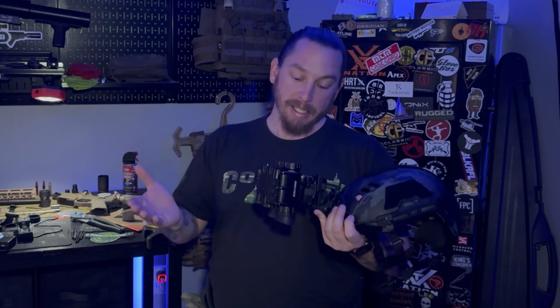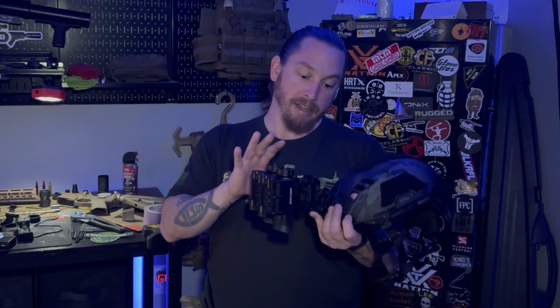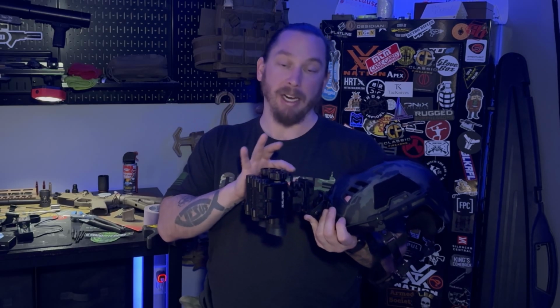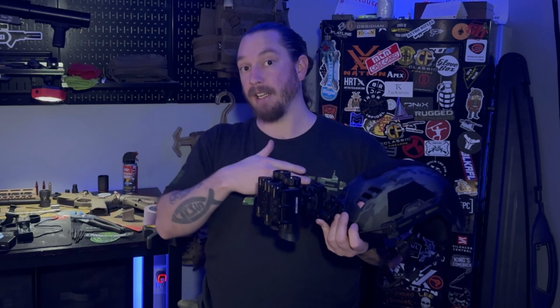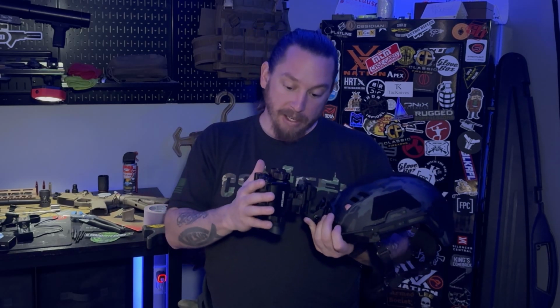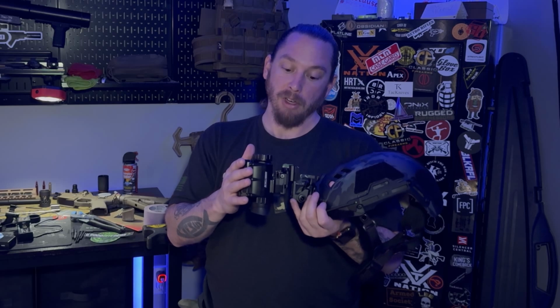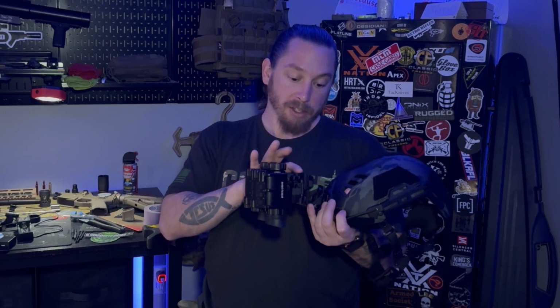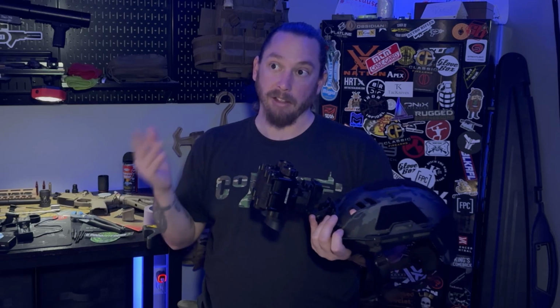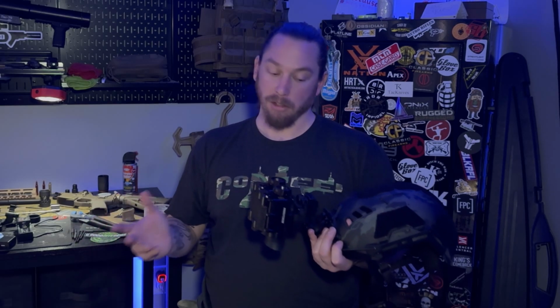If you get what I did, you get two of them in a kit. You can get at least a couple of different mounting options, and you can get a couple of helmet options if you choose to do that. But what I ended up getting was just the two NVG 30s and this particular helmet mount all together in a kit. I think that's going to run you about $1,100 without a helmet.